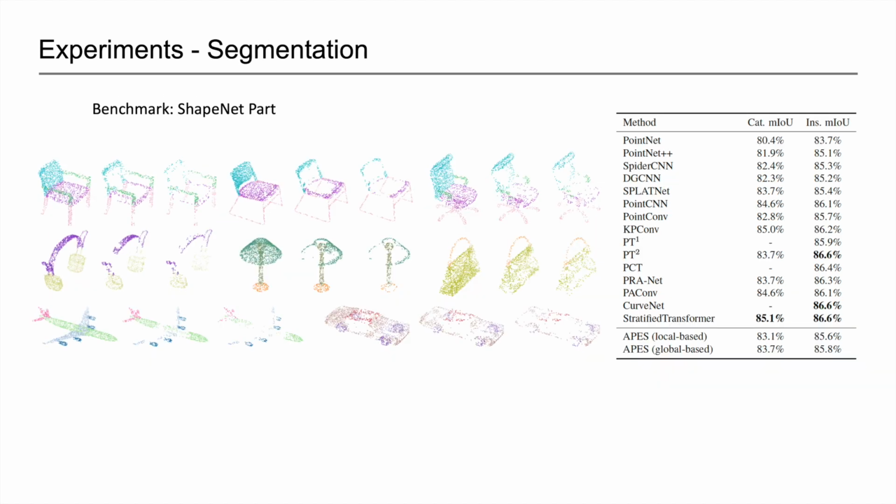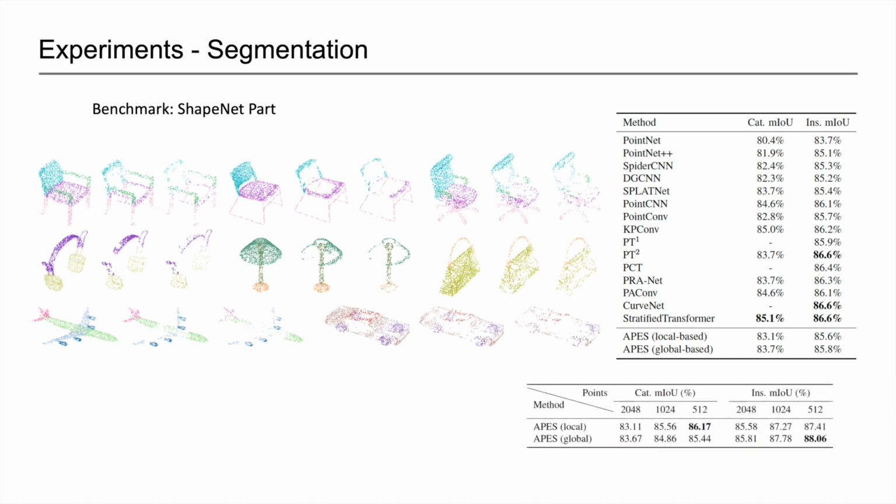In the ShapeNet part segmentation benchmark, our method achieves decent performance but is not on par with the best ones. However, as we compute the same metrics on the intermediate downsampled point clouds, we surprisingly find that their performances are extremely good, even far better than the state-of-the-art methods.